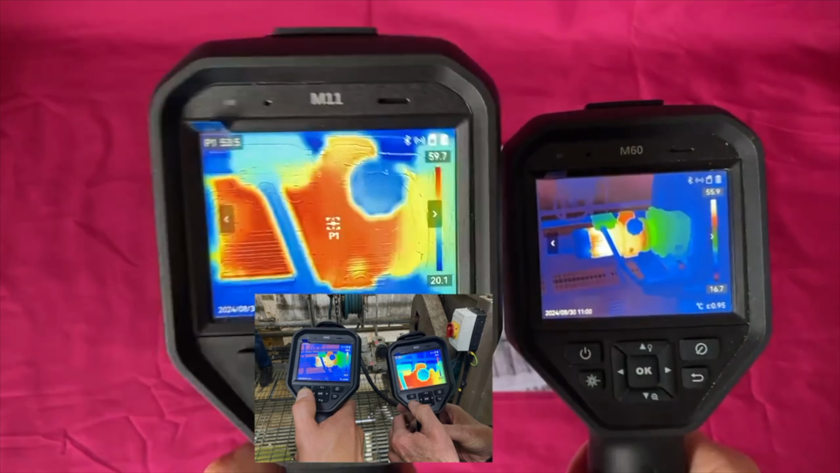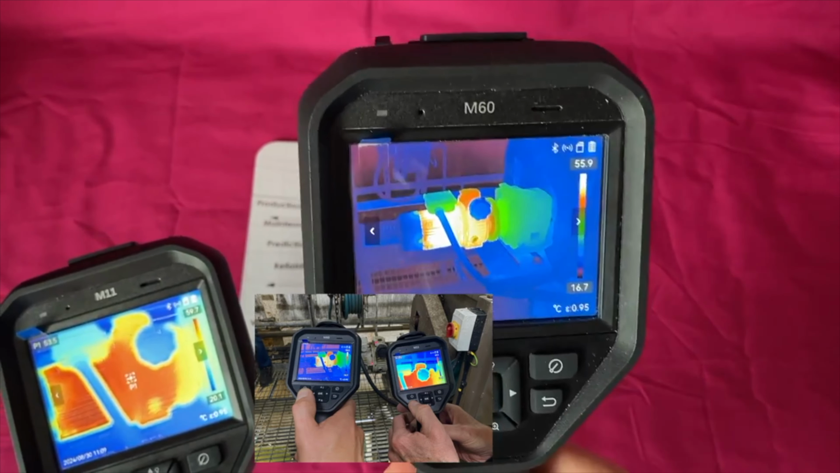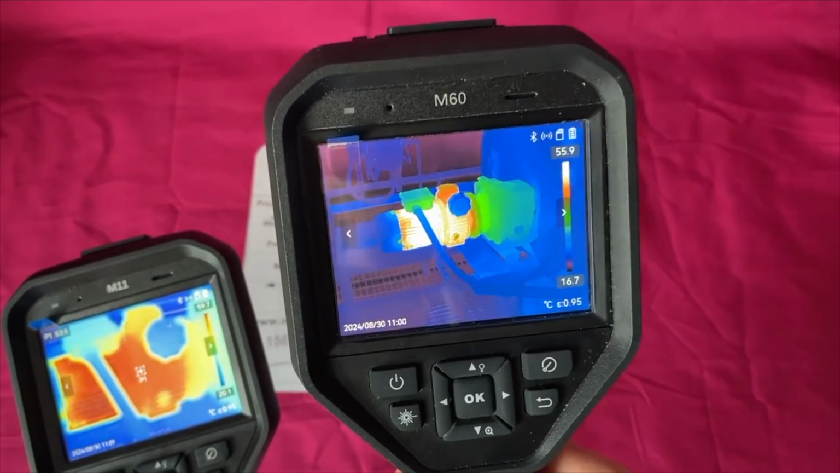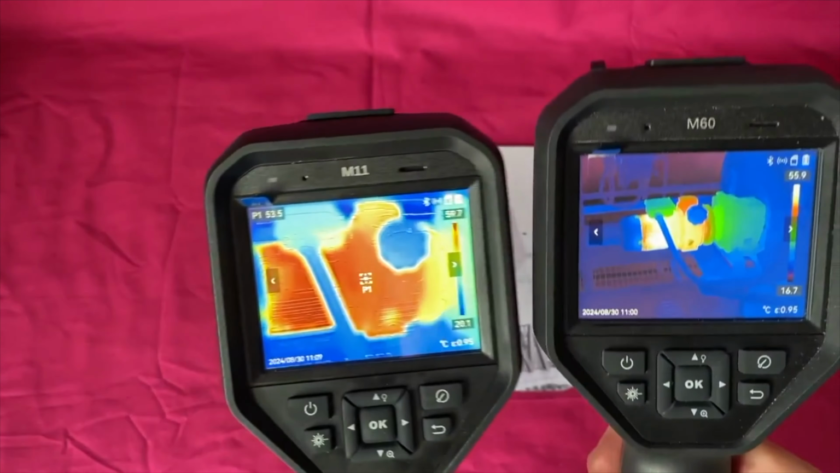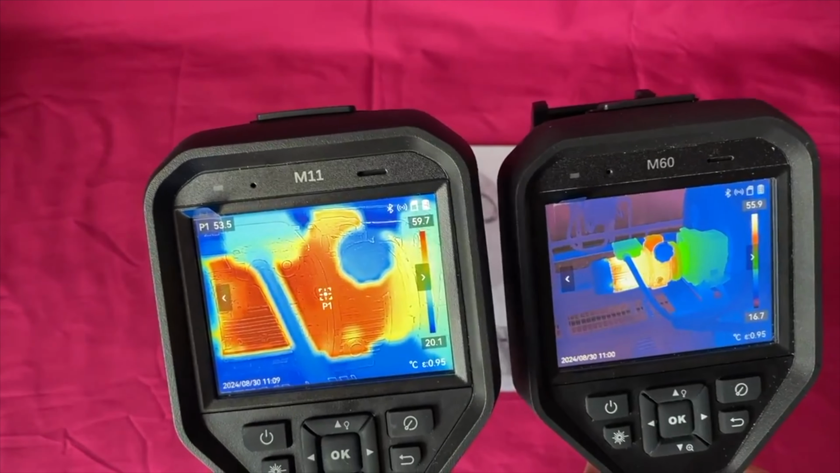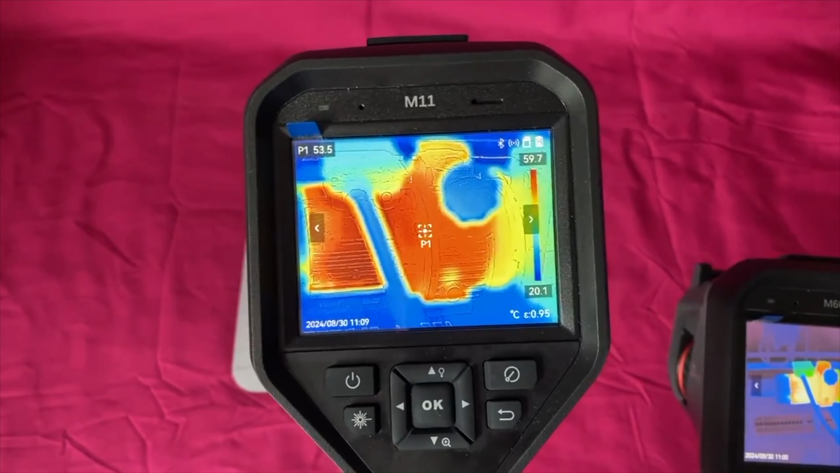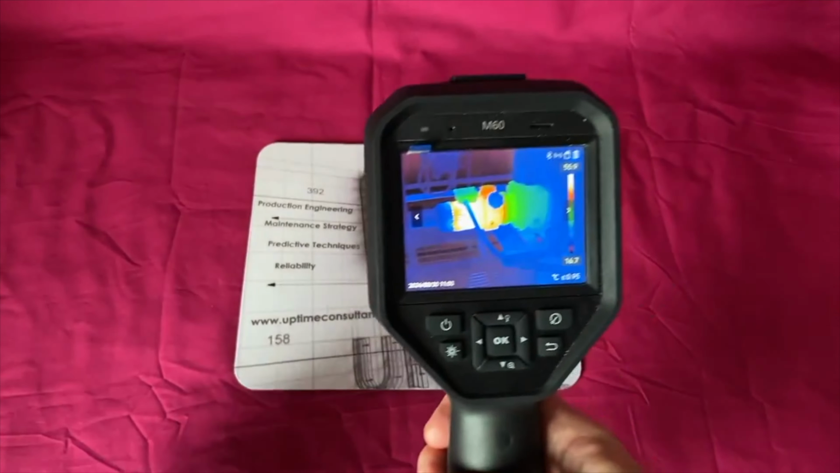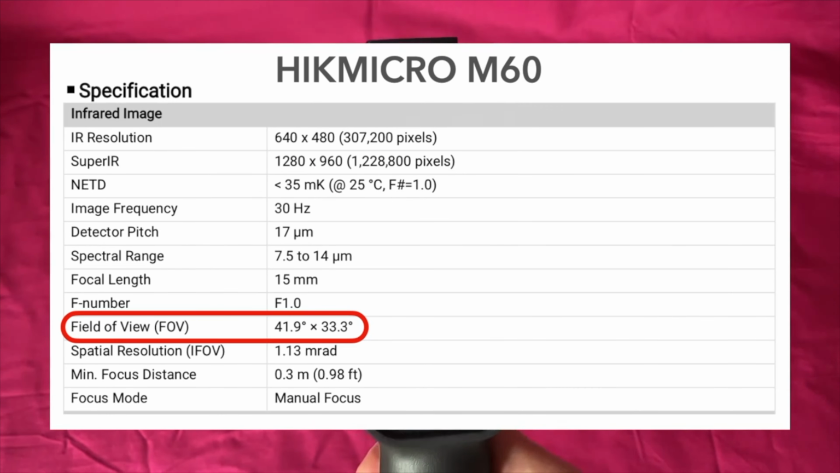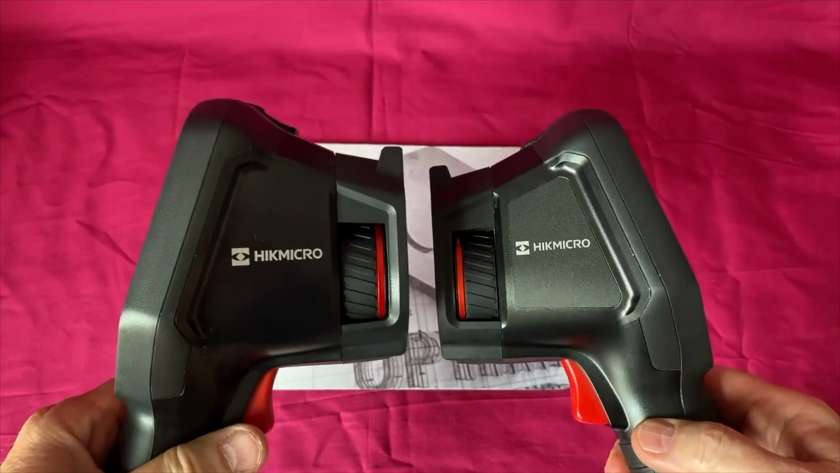Now this one, we were 1.5 meters away, and this is perfect in that we can see the full motor, gearbox, cowling, all of the things we want to see, control box. This one we barely see a third of that asset because the field of view at 19 by 14 is way too tight. This one, 42 by 38, that kind of range, we're getting a really good field of view. So that's the difference I want to say between these two images.